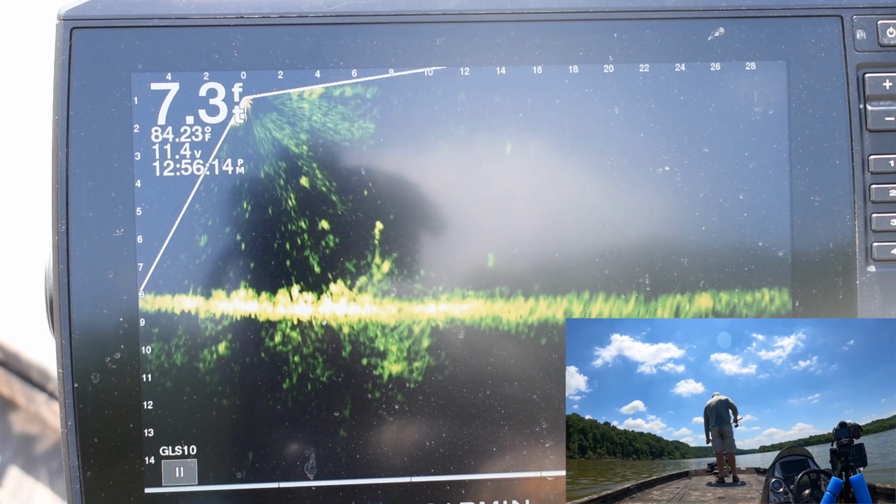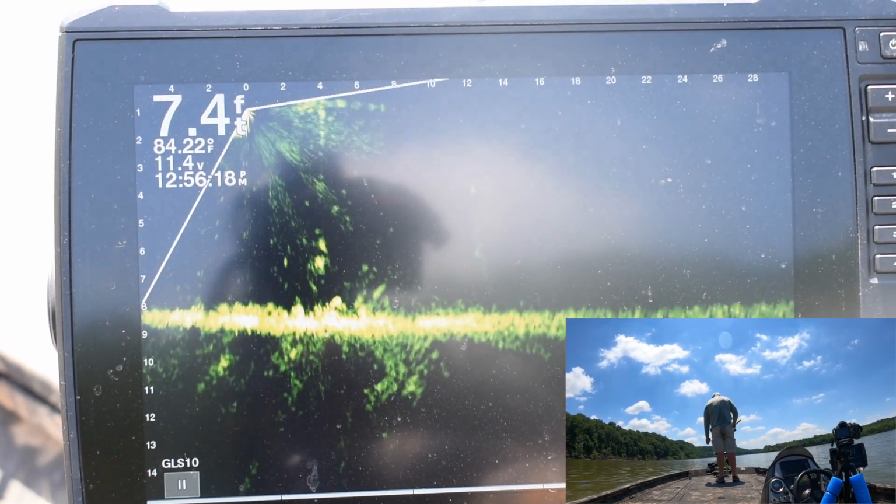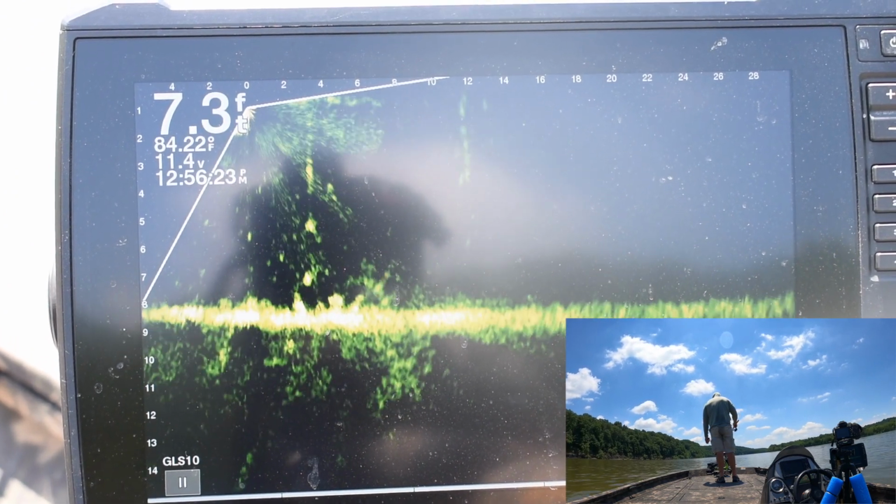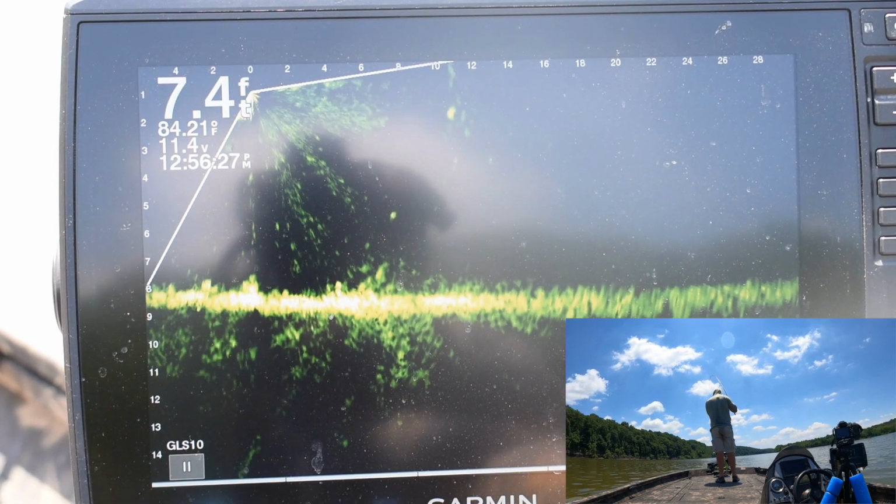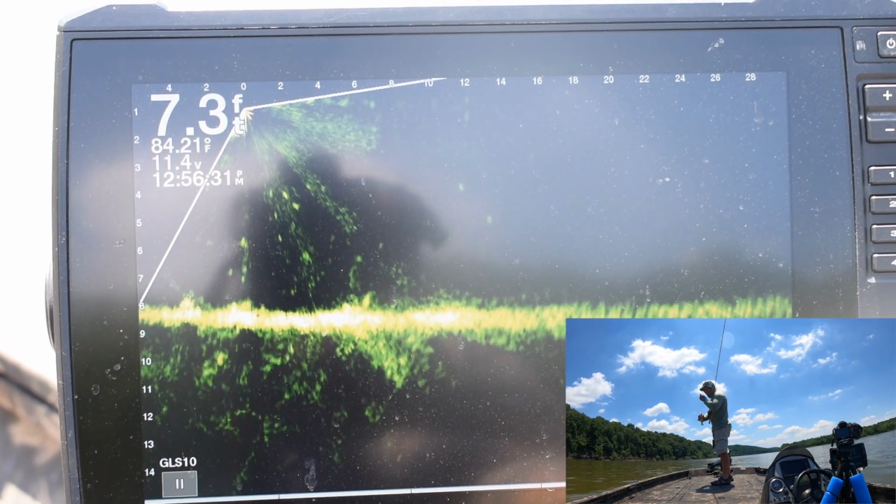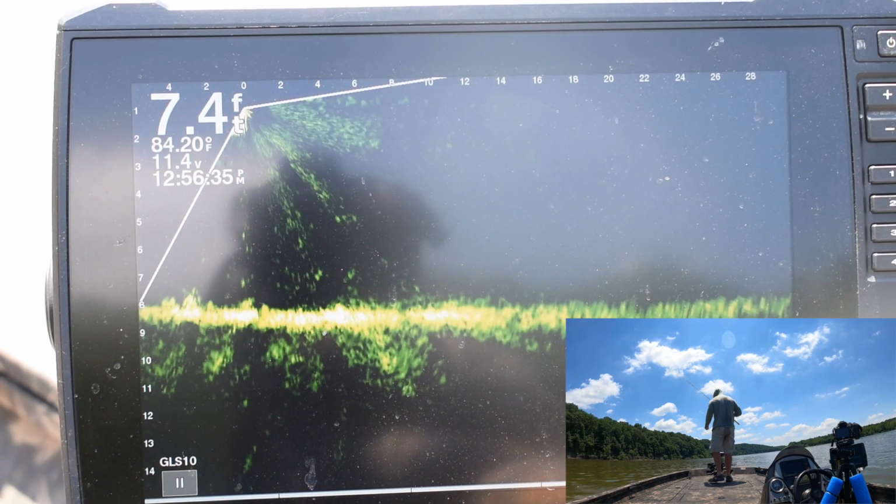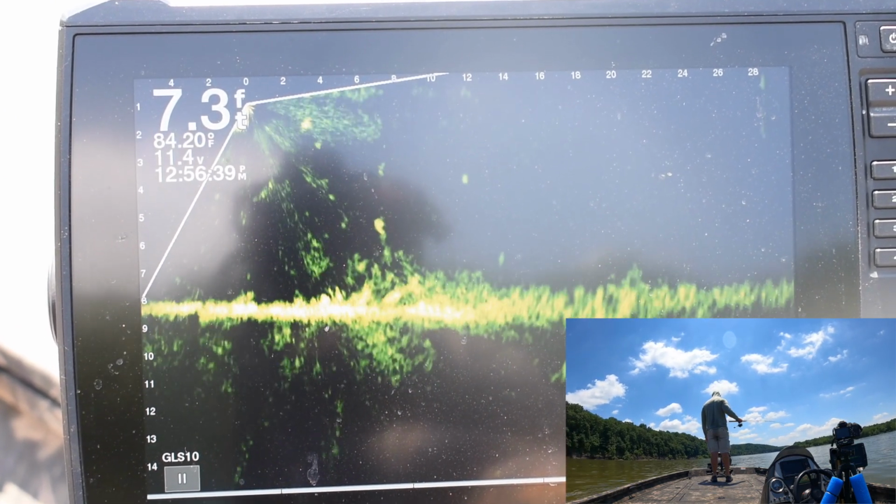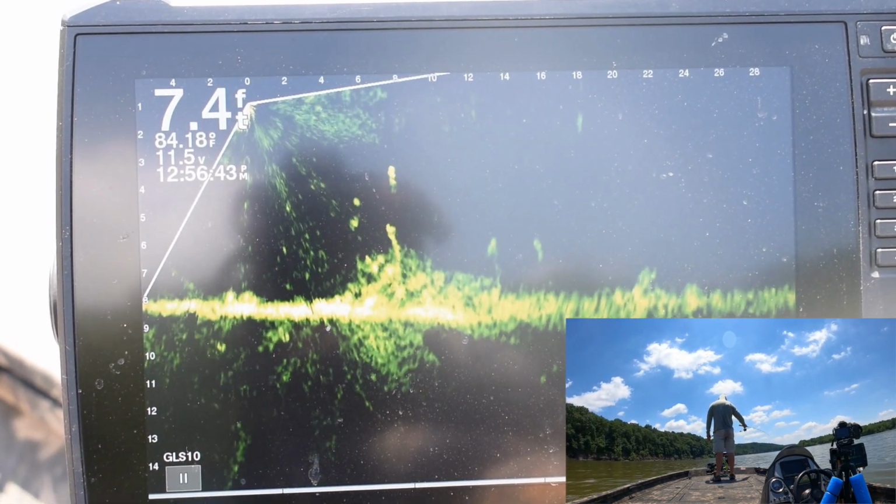So here I go back down in the water. I don't think I edited anything. I don't think I cut anything out. So drop it down there. You can see they're just sitting right there on the bottom. See? Then popped another one back out of there. So that's pretty cool. Let y'all just watch some of this uncut Livescope footage, fishing this shallow water.